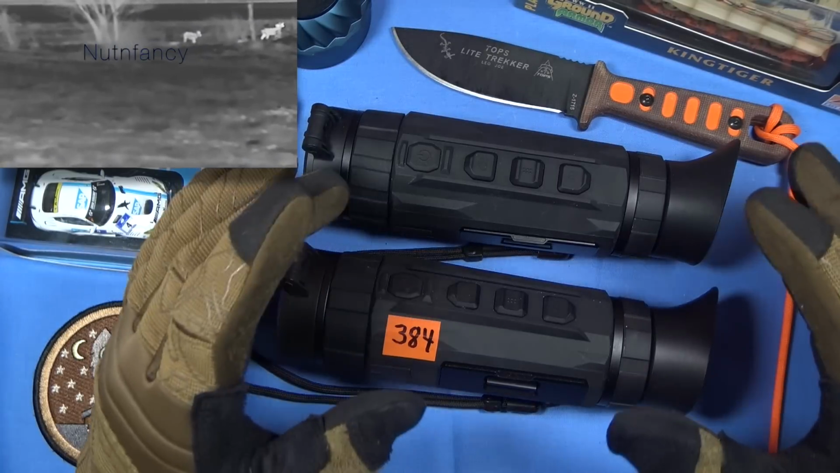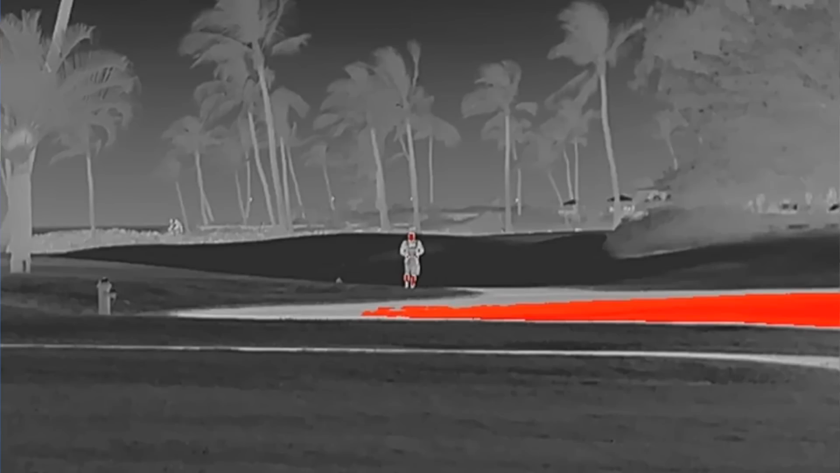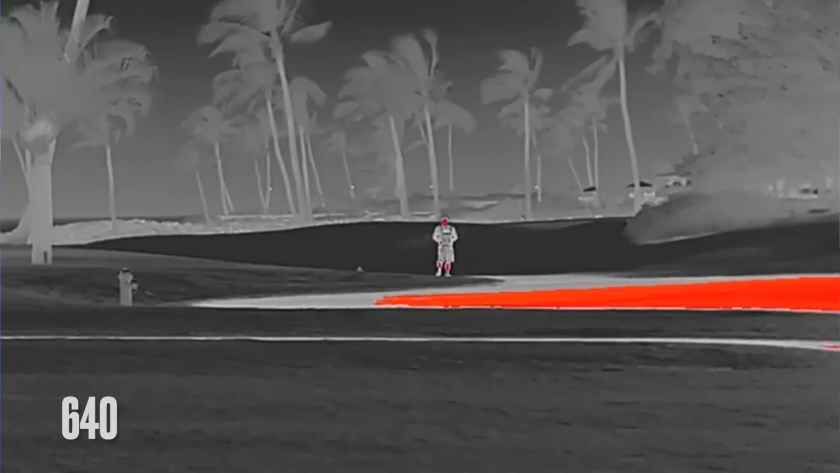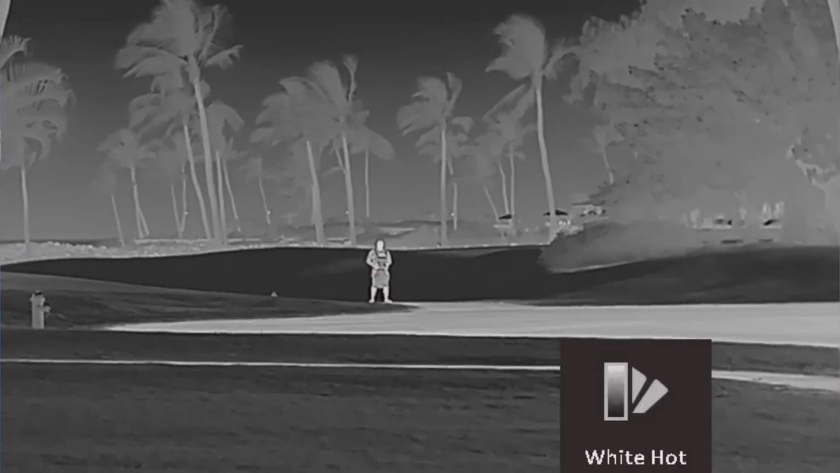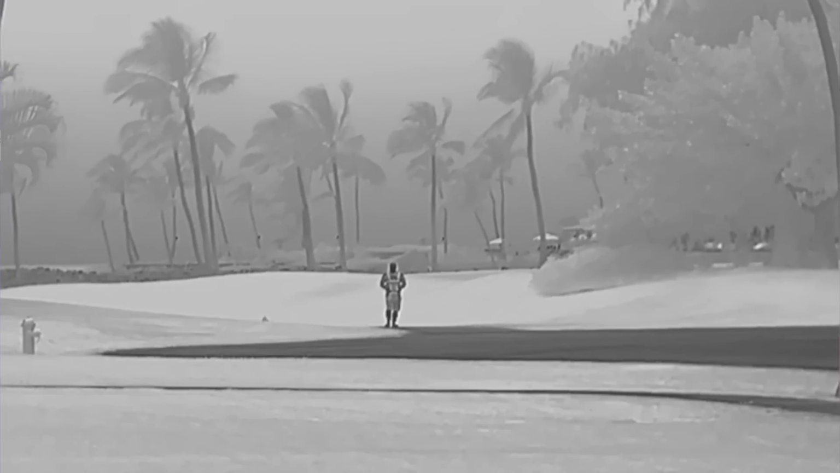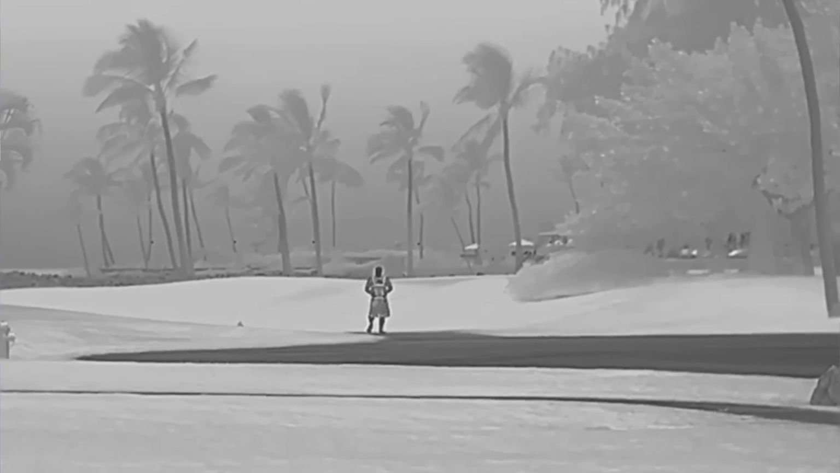This means how much detail can I discern from the NV device? When I look through this at distance, let's say I see a dude in a field. He's 300 meters away. I look at him with a 384 Sidewinder. I can instantly tell it's a dude. And I'm not saying bad guy. We're just looking at some guy, wondering who's over there. Maybe it's on our private property. We're just using it for maintaining security.